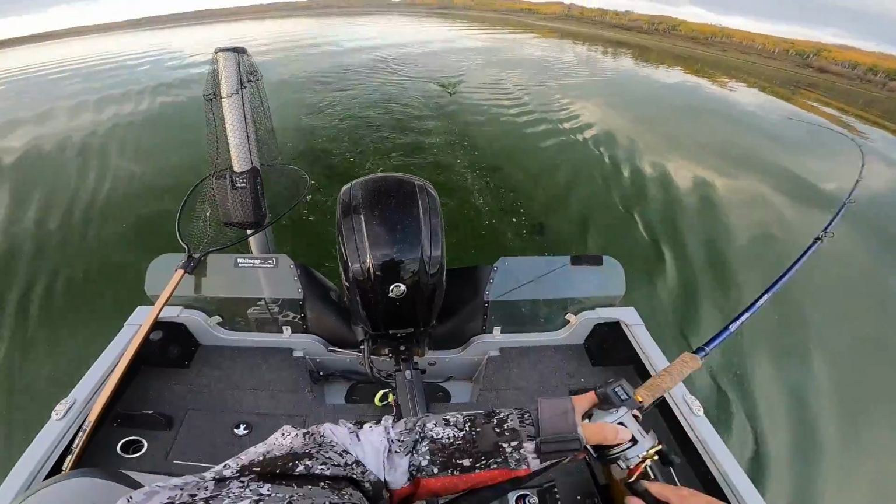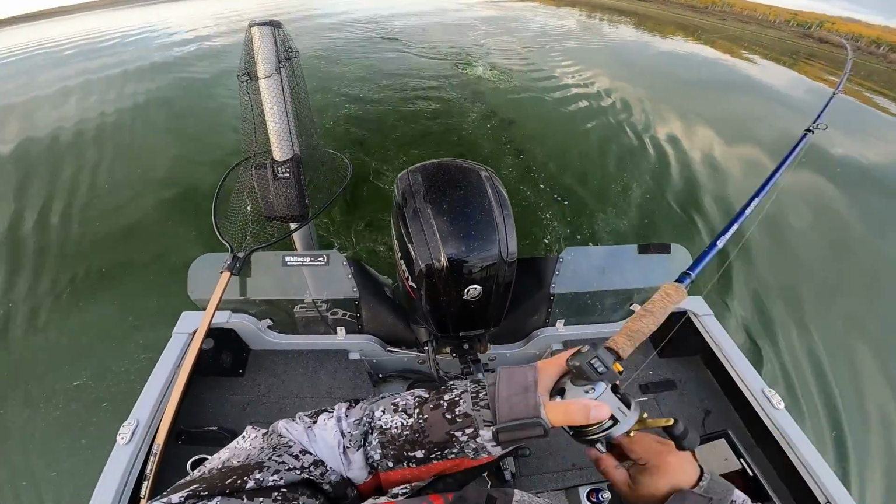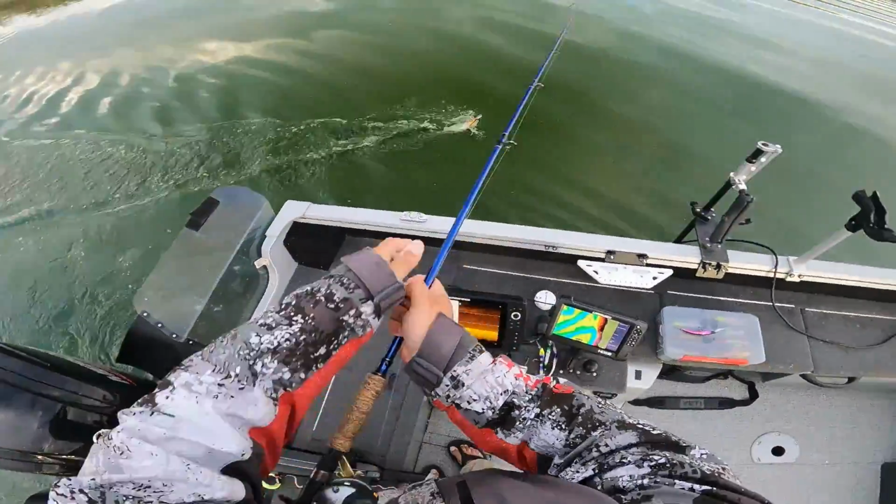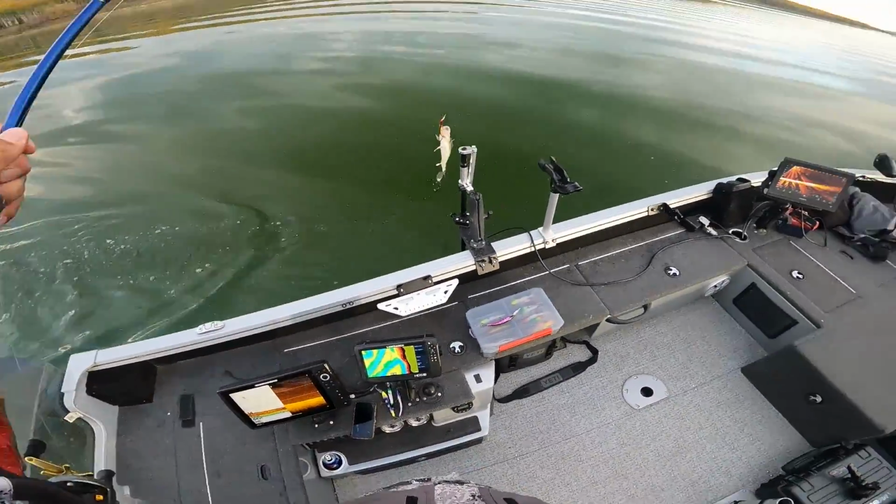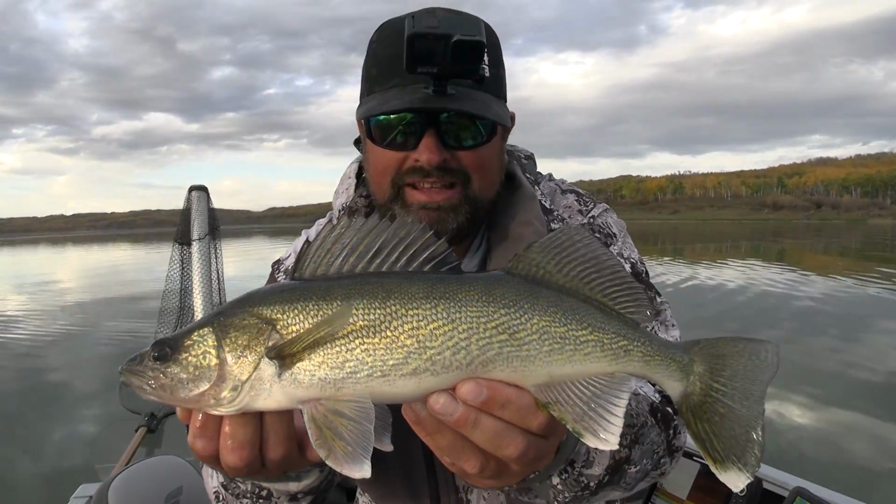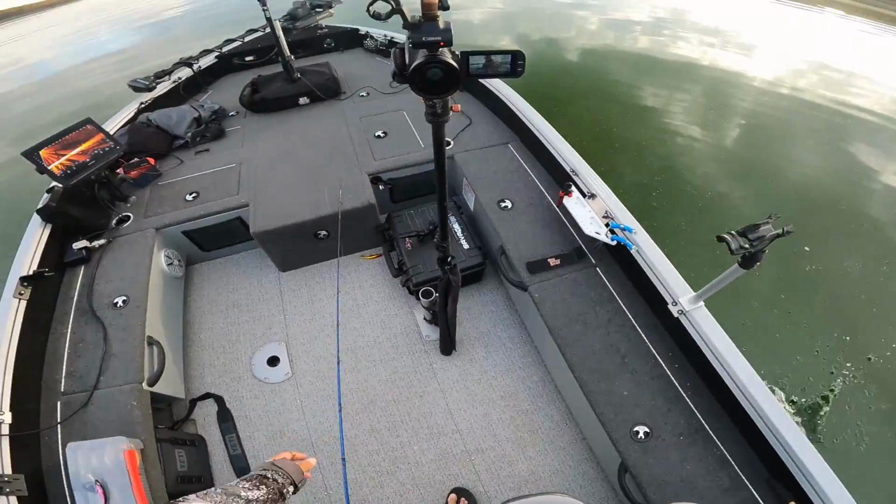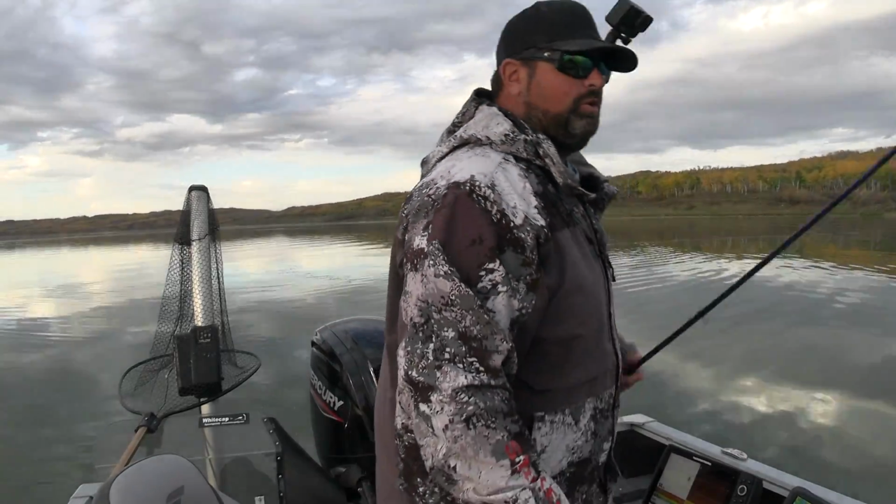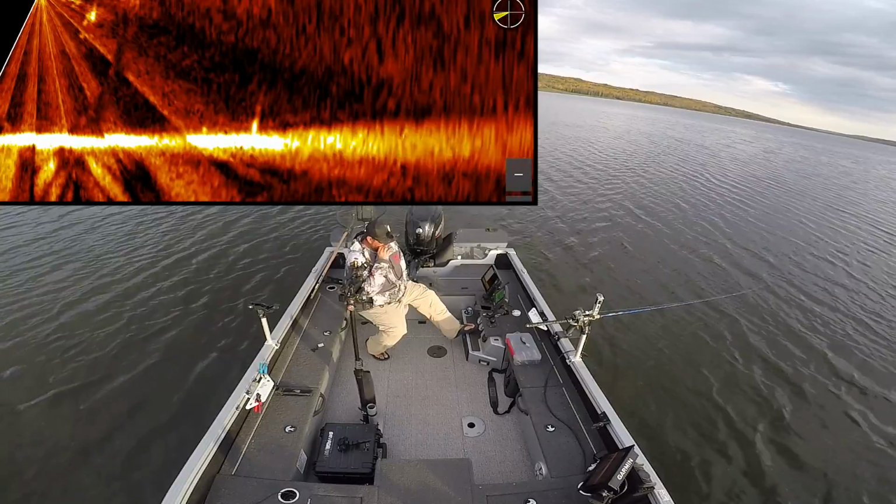That is so awesome. Come here, Mr. Walleye. This water is nuclear green. Sorry buddy, he's bringing you through that green slop. So far today it's mostly eaters with a couple low 20-ish, but eaters. The switch to gold paid off though.